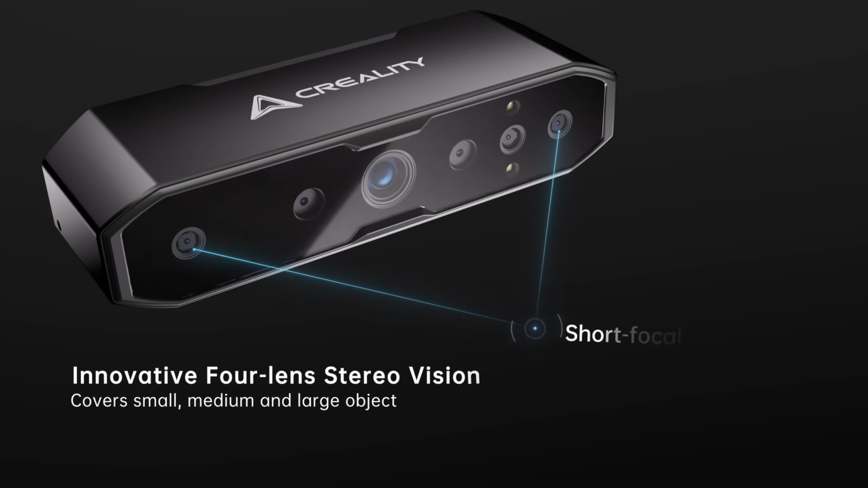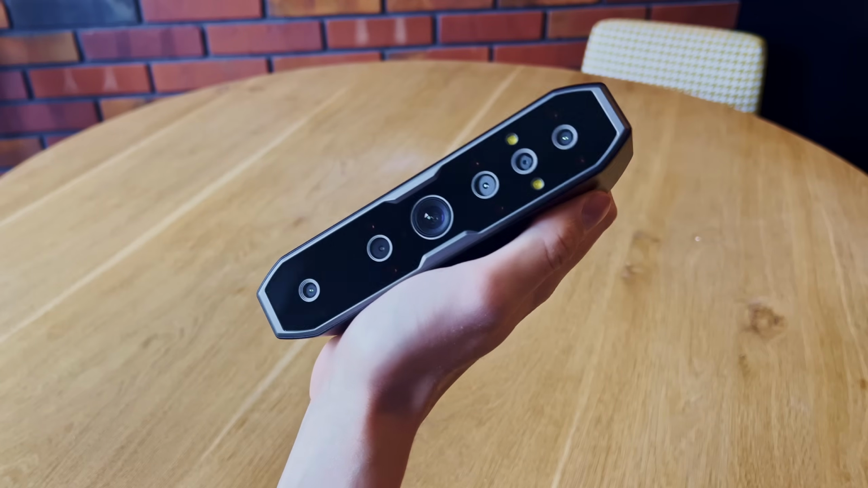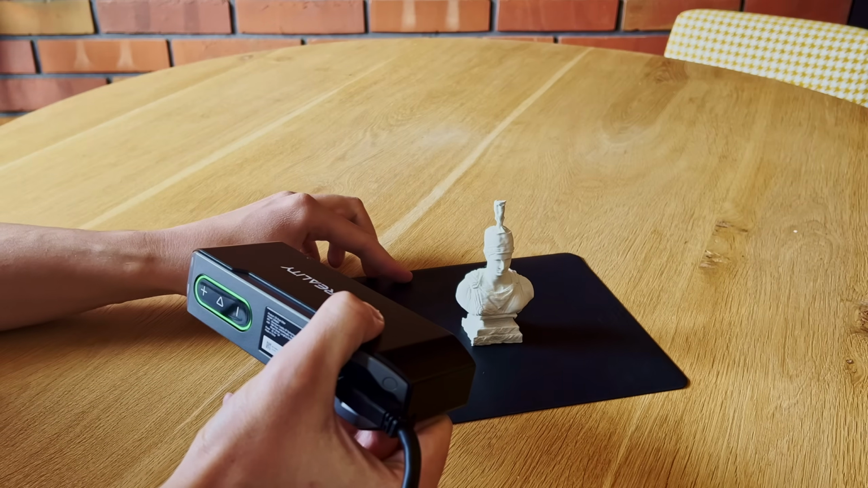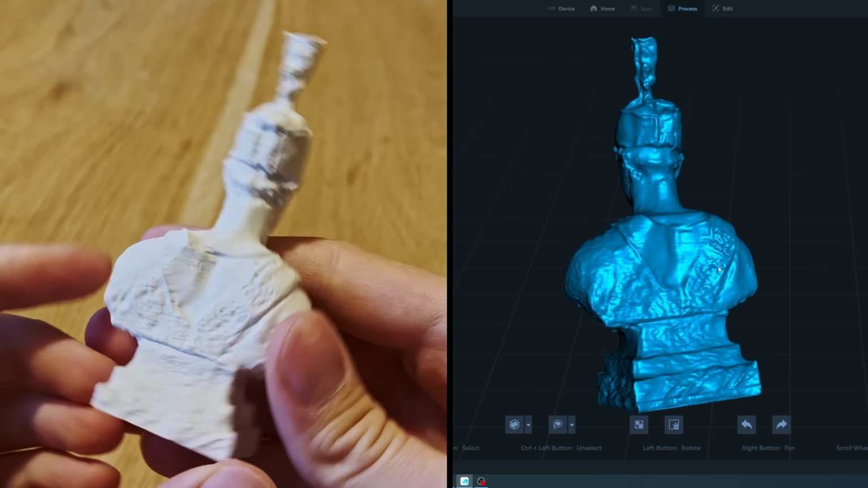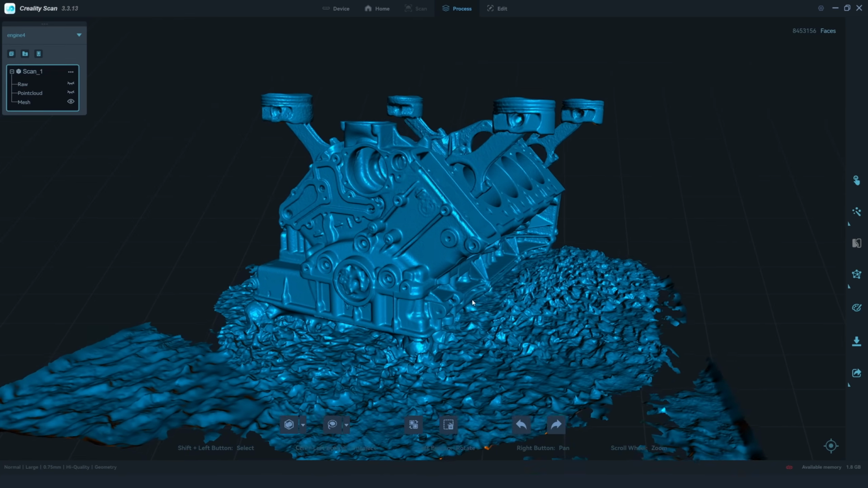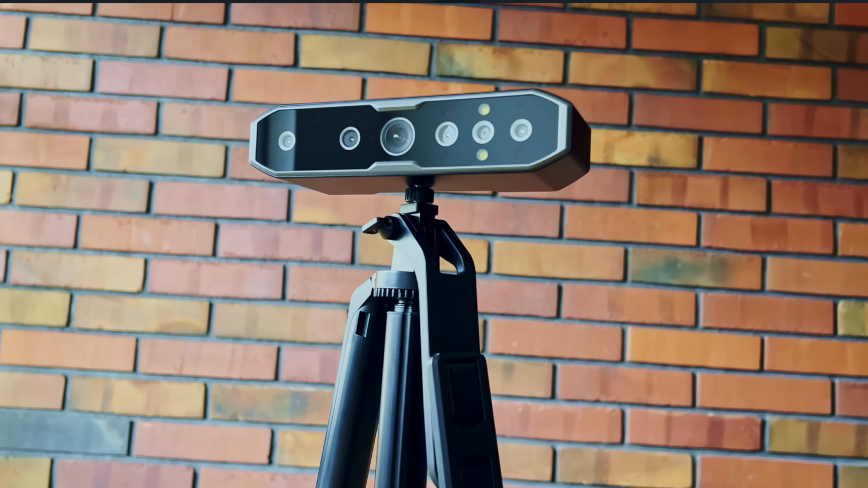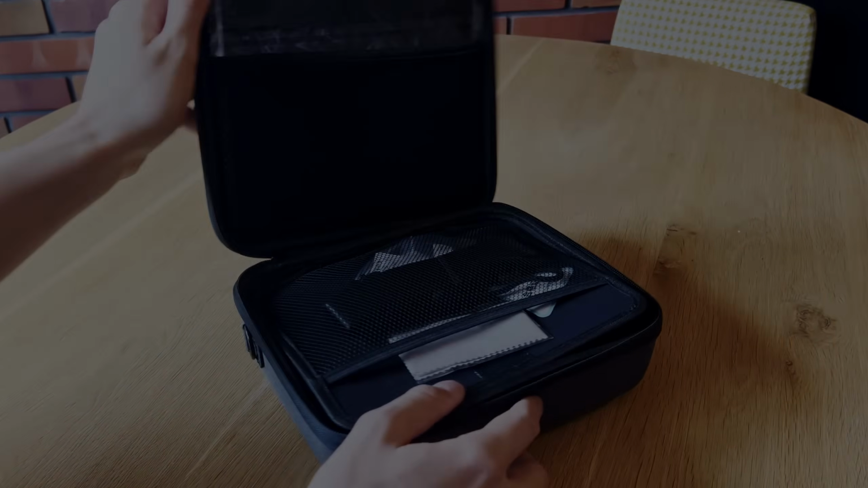Creality Otter, a three-dimensional scanner capable of turning any physical object into a digital 3D model. Well, that is a really cool and quite vague statement, but how good is it actually? I mean, what is the accuracy of this device? Is it suitable for 3D printing purposes? Does it work with car parts or metal objects, and is it worth its price? I'm about to test all of that in today's video, so let's open the box and answer those questions ourselves.